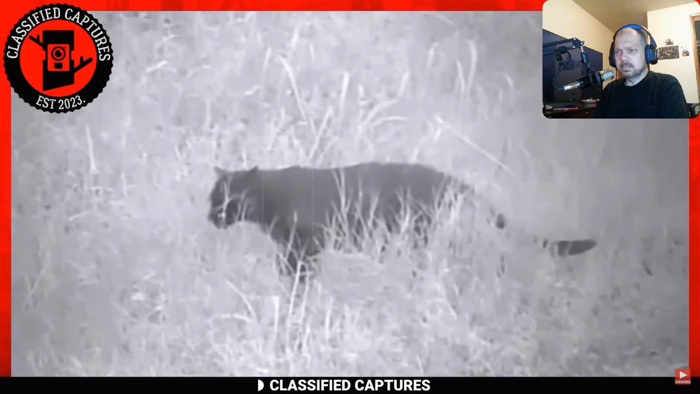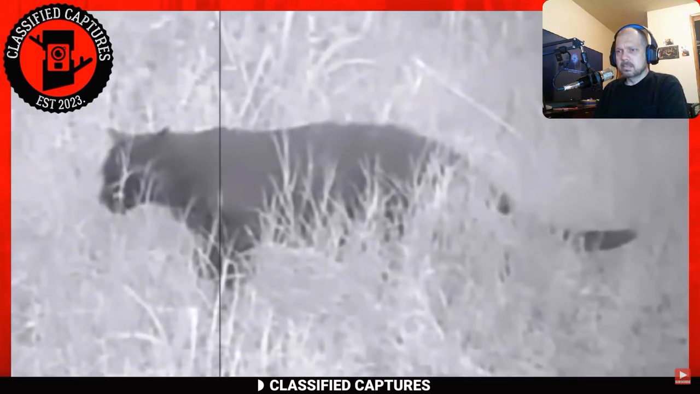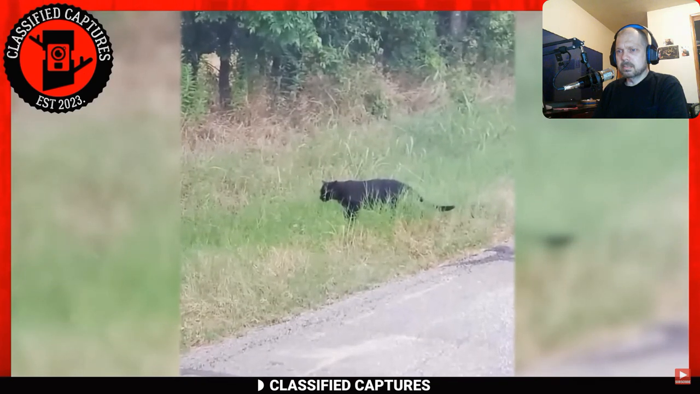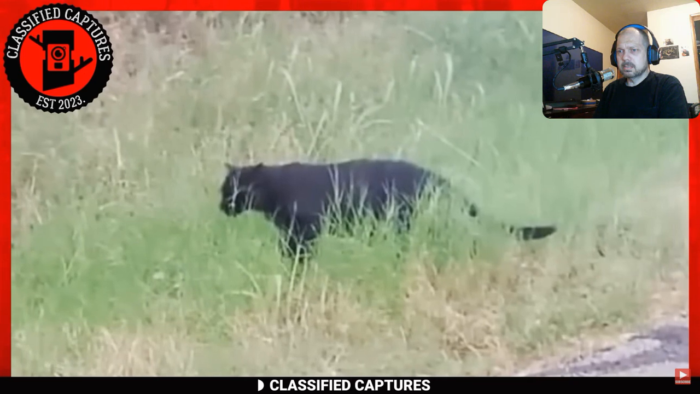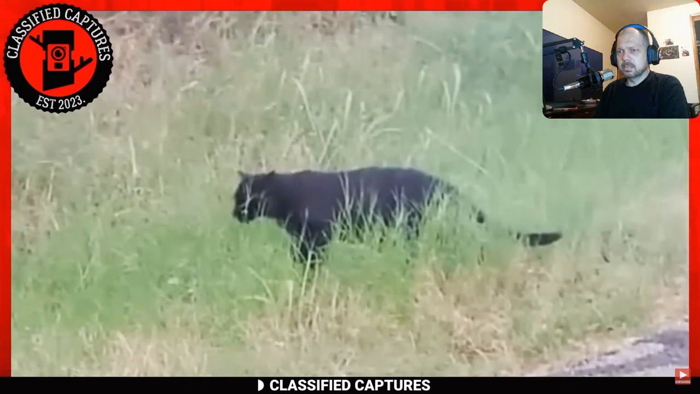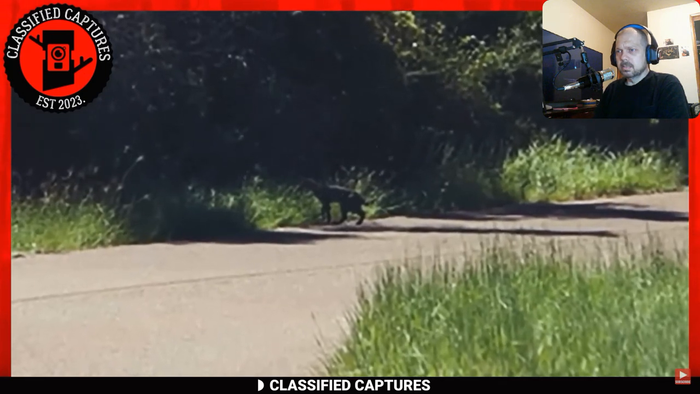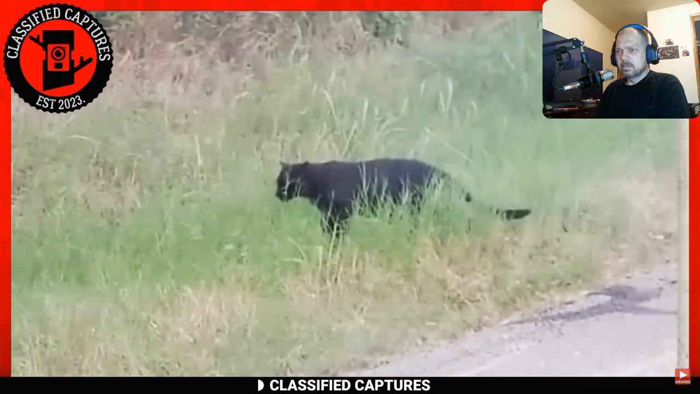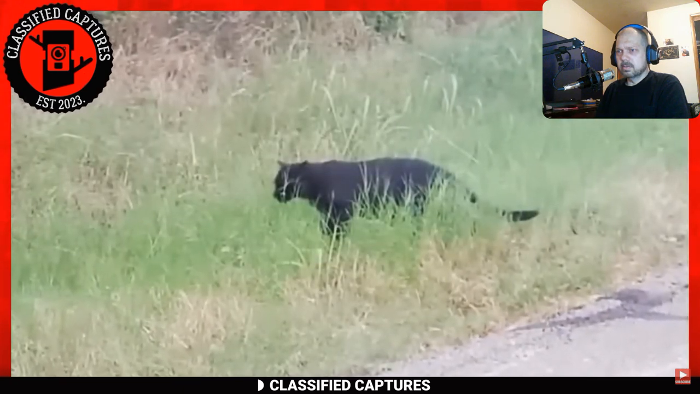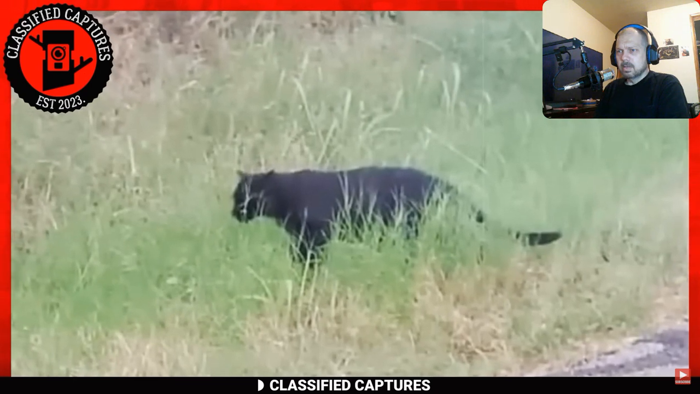Yet despite the numerous theories circulating in the wake of this sighting, the true identity of this enigmatic creature has proven elusive. In the photos displayed across the vast expanse of the internet, one thing is crystal clear. The creature in question undeniably possesses the traits of a black panther. With its sleek, ebony coat and graceful gait on all fours, it undeniably shares striking similarities with its feline counterparts, particularly the majestic black panther.